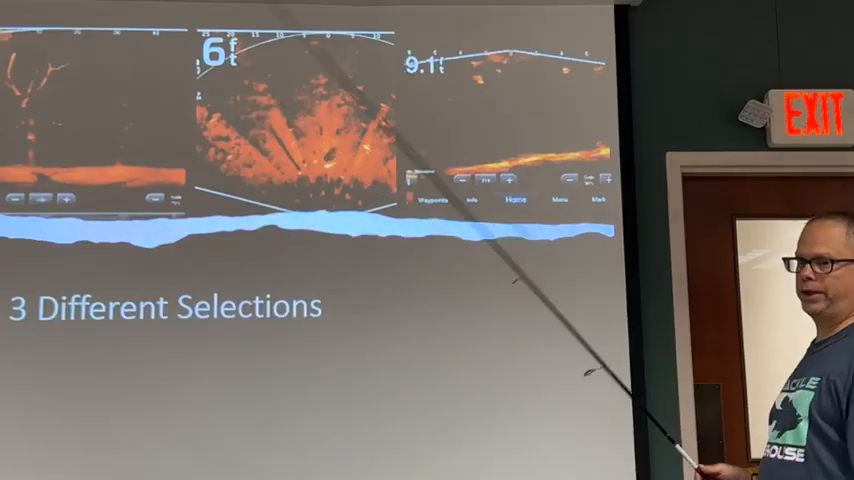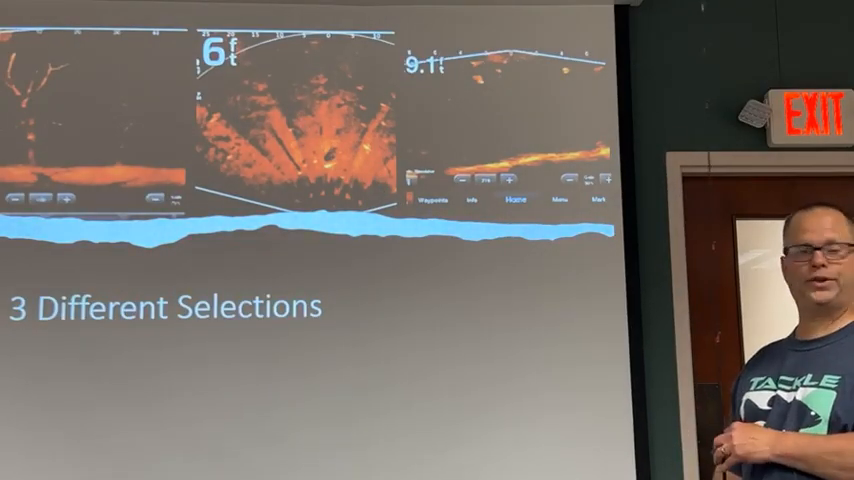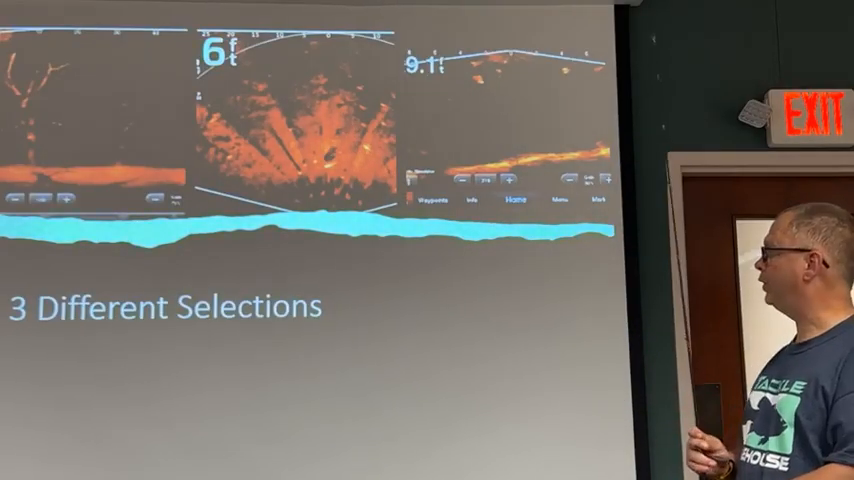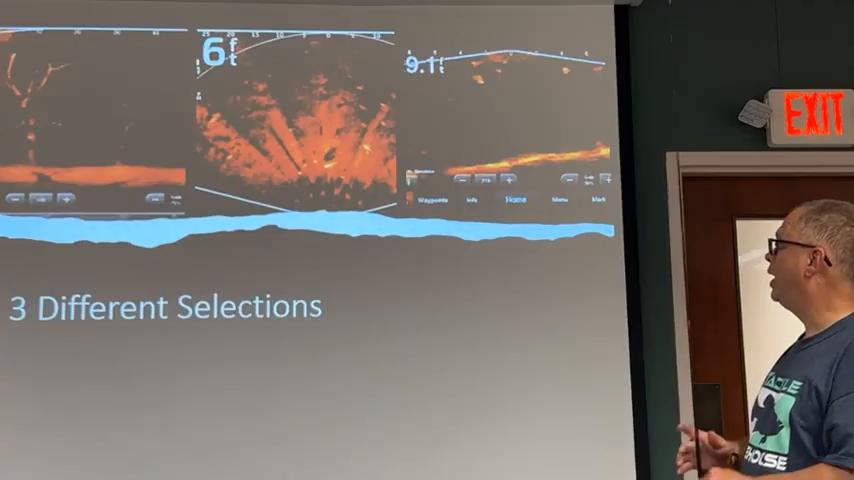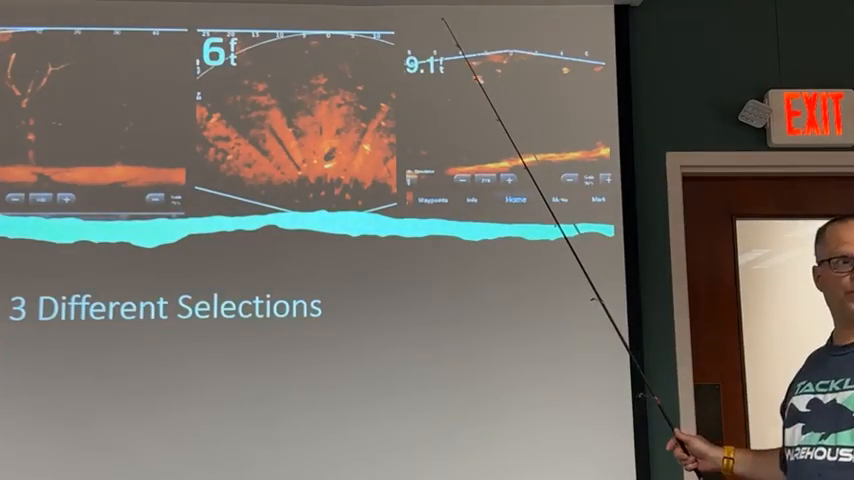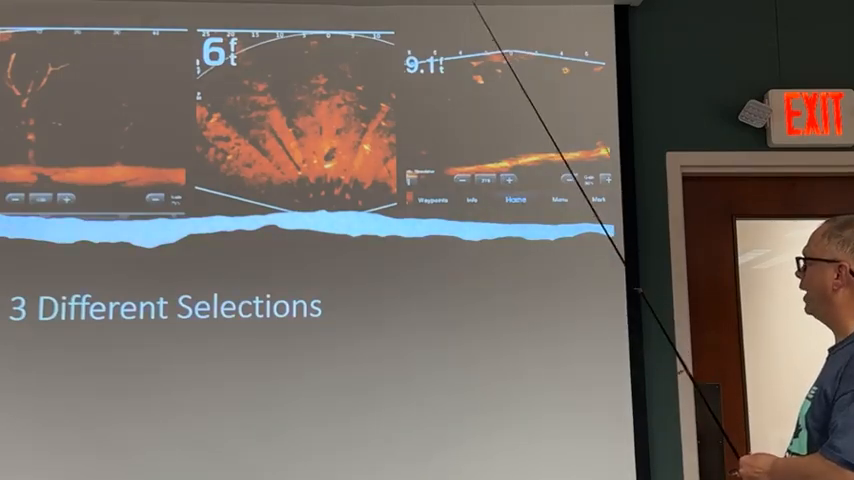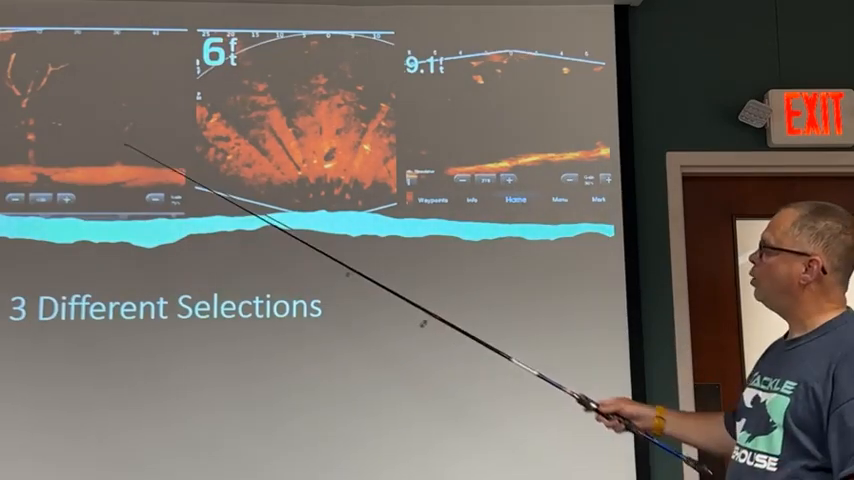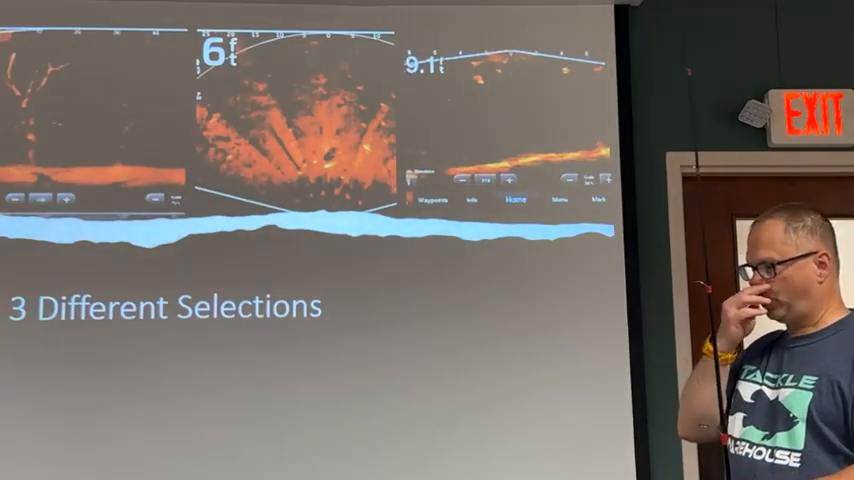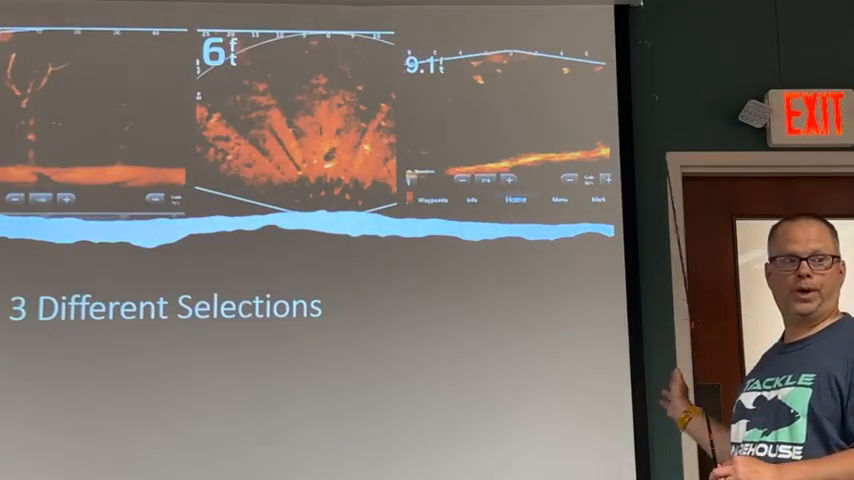I'm not going to go over perspective much because it's more of a shallow water technique, 10 foot or less. It's really good for the bass fishermen when they're looking for beds, largemouth, smallmouth beds. The down view, I'm not going to get into that much because Mr. Hartman gave a great presentation on some live feeding on his down view or down selection. What I'm going to go through most is the forward view. To me, that's the most important because it's going to give me the most visibility all around my boat.